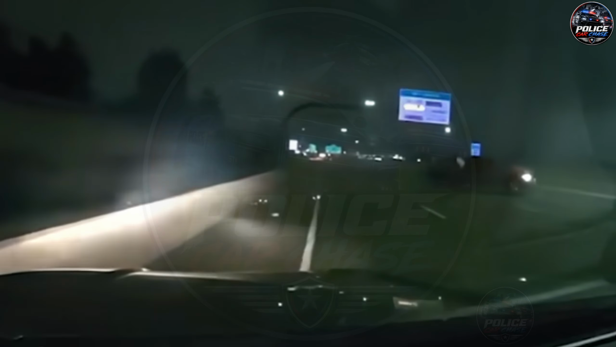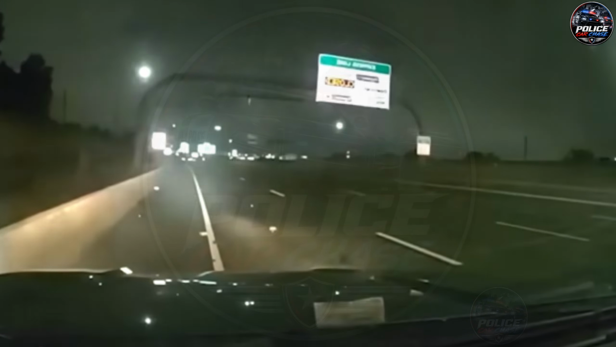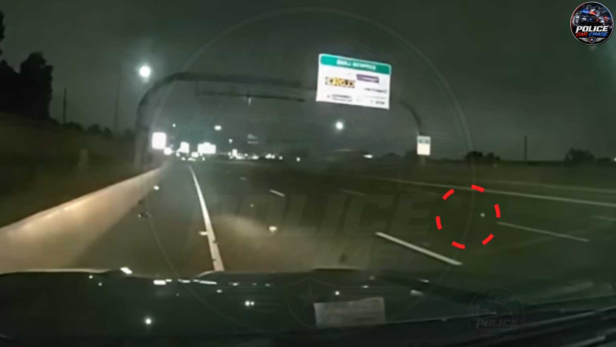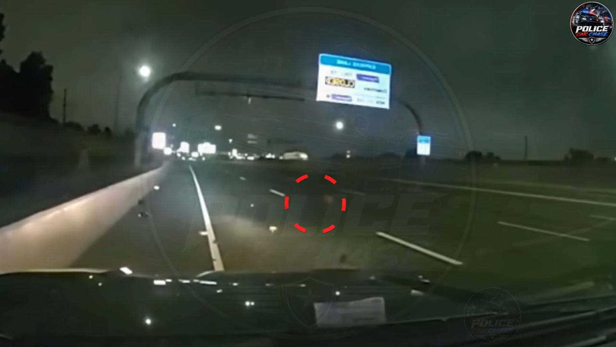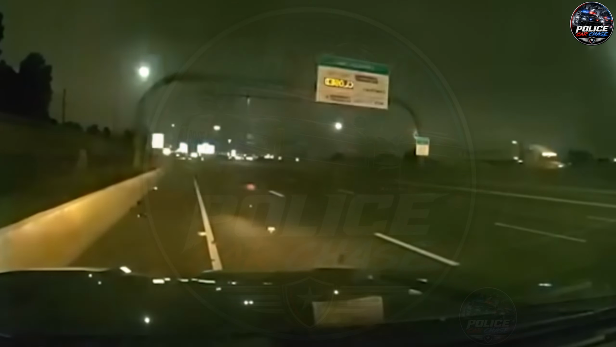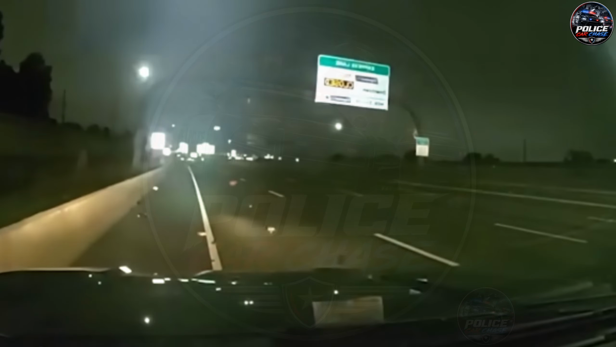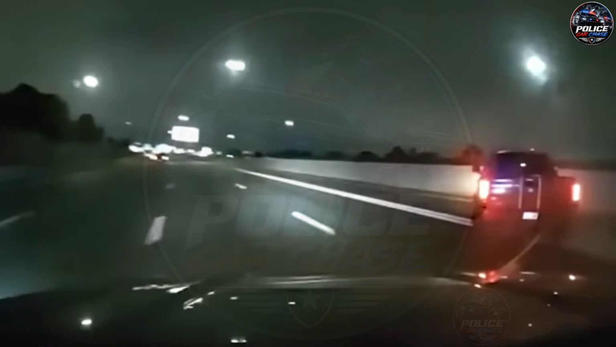Troopers successfully hooked the grappler device onto the fleeing truck, but the maneuver caused both the suspect's vehicle and the patrol car to crash into the median, damaging both. The officer was not injured, but the suspect fled on foot before being apprehended a short distance away by Thornton officers. The specialized grappler tool, mounted on the front of patrol vehicles, is widely used by law enforcement in Colorado as a safer alternative to traditional pursuit tactics, and shortly after, the suspect was taken into custody and transported to the police station.